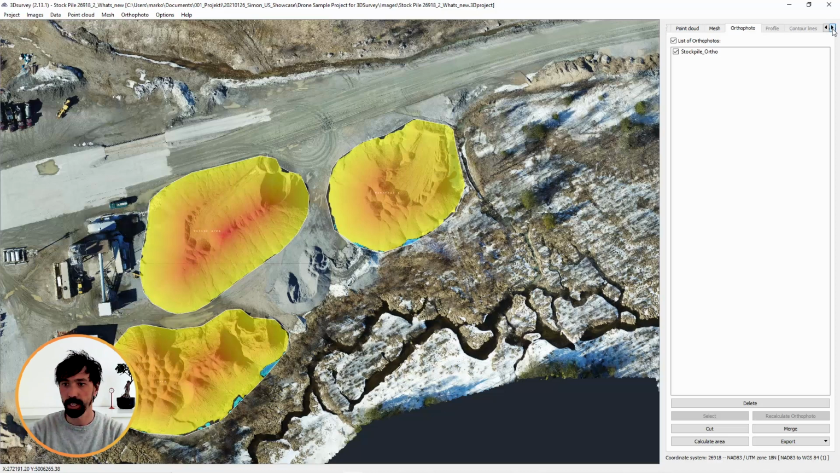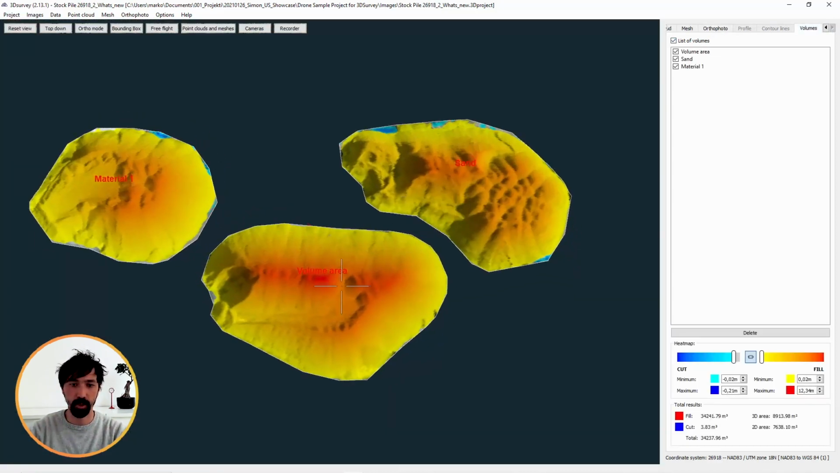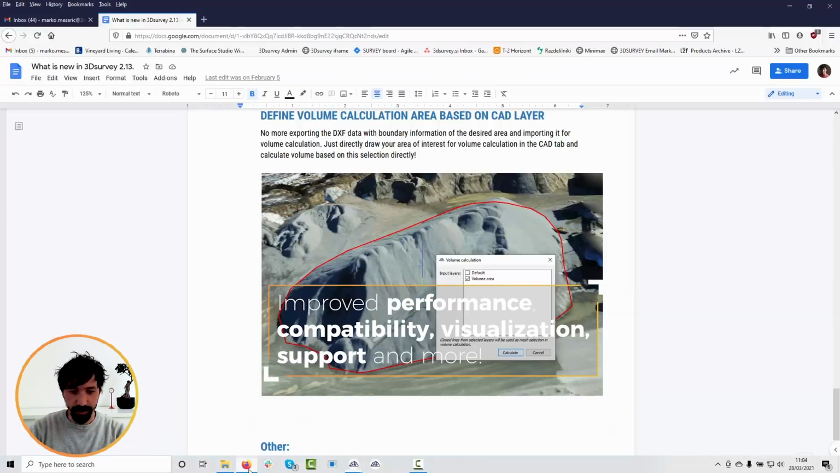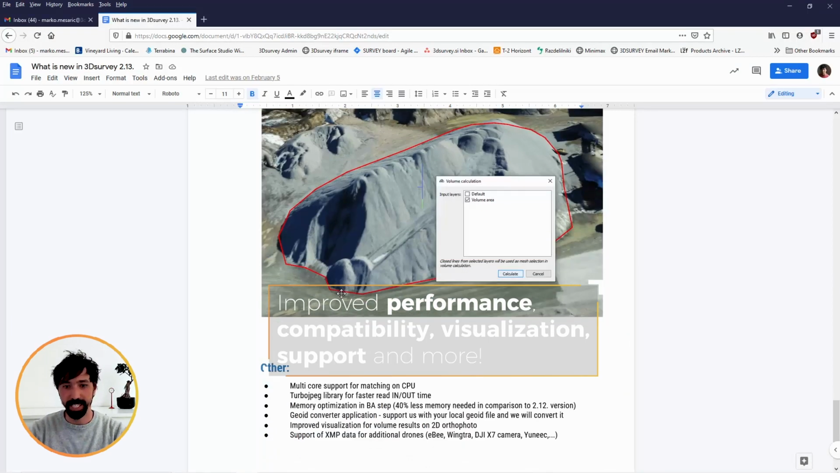But of course, in the volume tab view, you can additionally see the before surface, after surface, and how much fill and cut was actually done. Okay, as you can see, a really powerful feature, improvements in the 2.13 version.